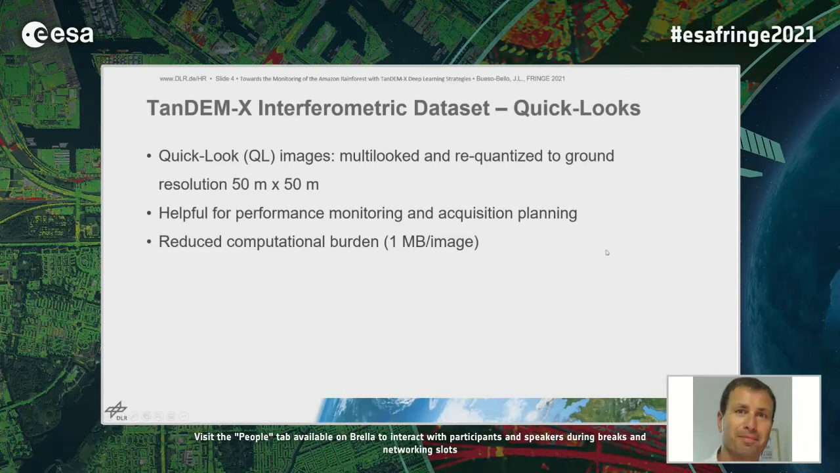Exactly, but there is a multi-look and requantized version of the full resolution, to a ground resolution of 50 by 50 meters, which is very helpful for performance monitoring and acquisition planning, and has been used during the whole mission. This implies a reduced computational burden of just 1 megabyte per image.